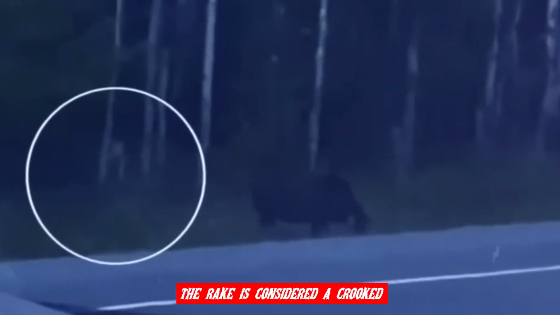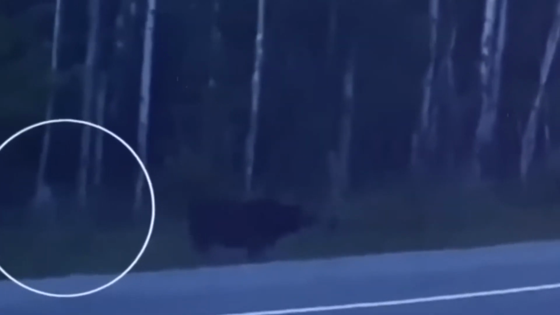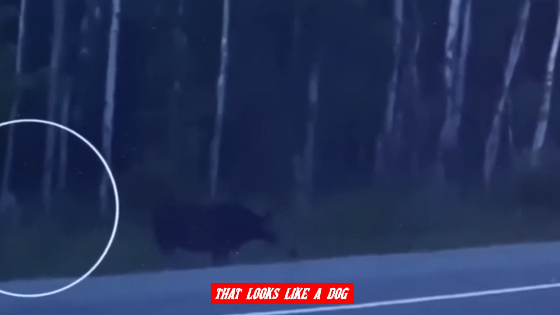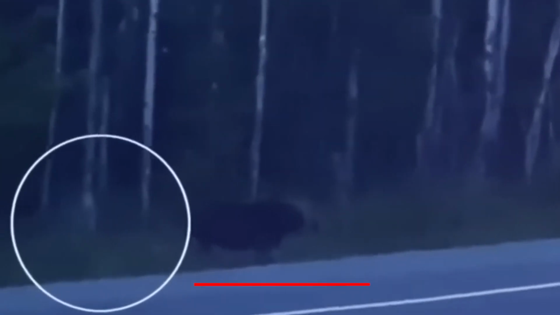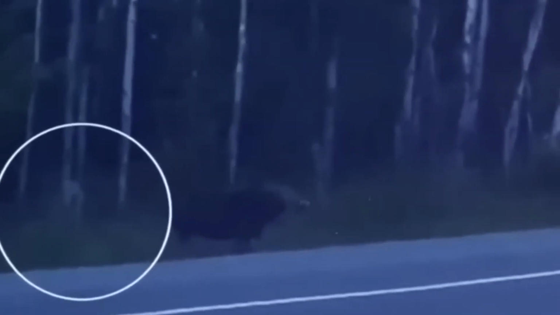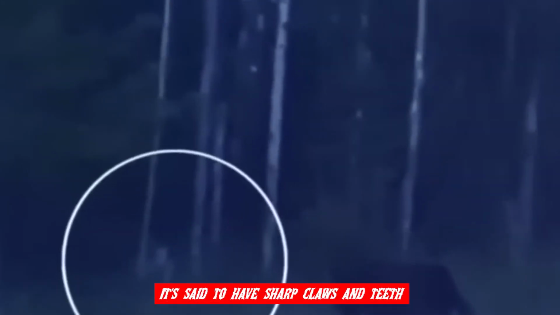The rake is considered a cryptid, which means it's a creature whose existence is debated, often due to lack of evidence. Picture this, a creature that looks like a dog, but without any fur. It has an unusually long body and limbs that are equally elongated. Its movements are known to be swift and nimble. But here's the really unsettling part. It's said to have sharp claws and teeth.